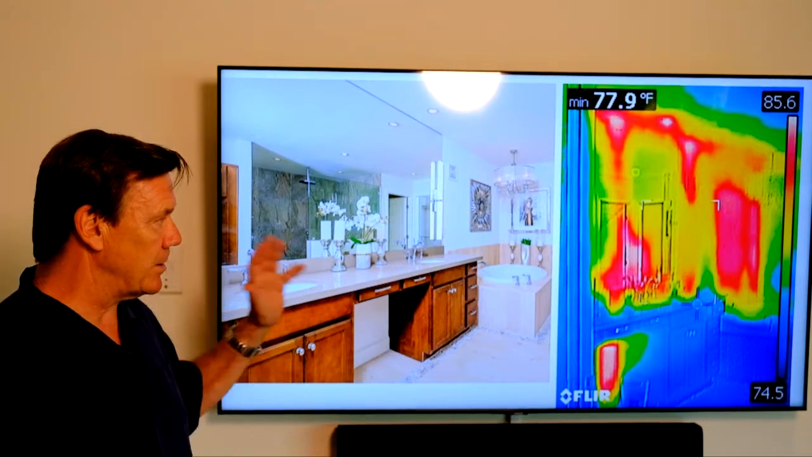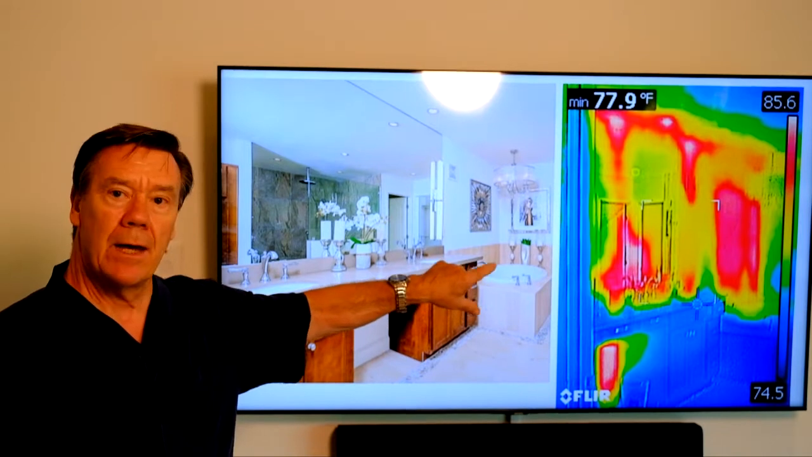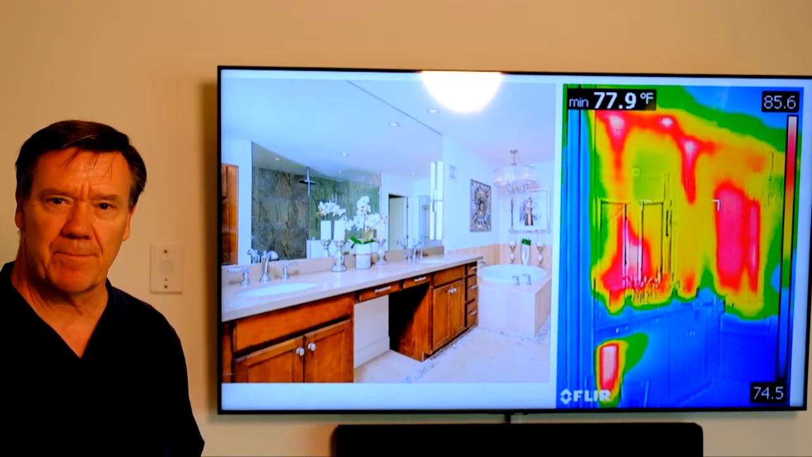Now let's go into the master bathroom. Again, this is on the east wall. And as you can see here, this is the mirror and the tub area. You can also note that on the other side, there's quite a bit of missing insulation in this bathroom area as well.